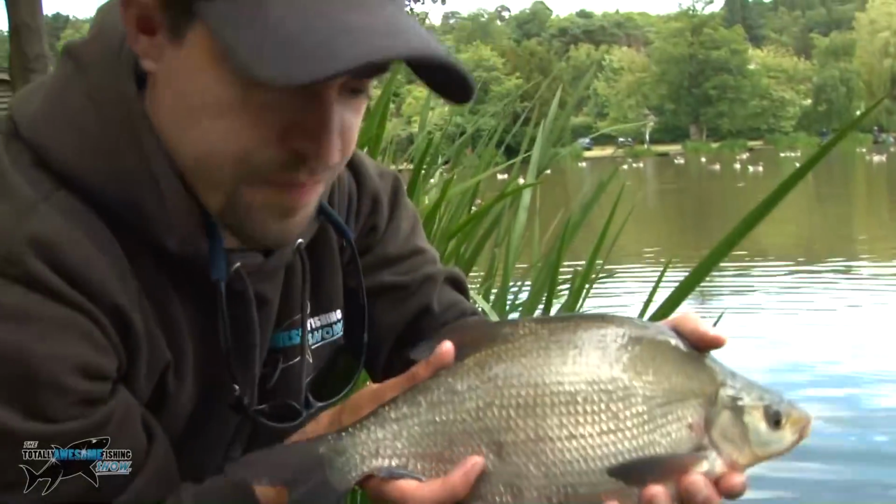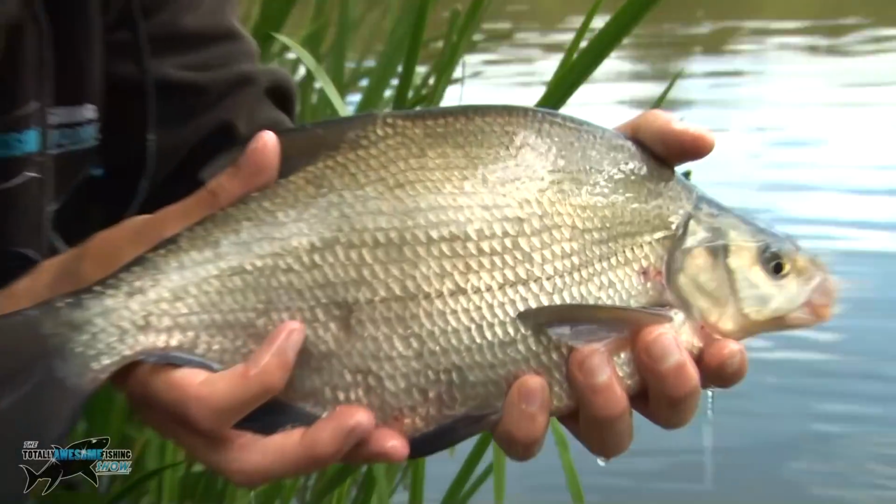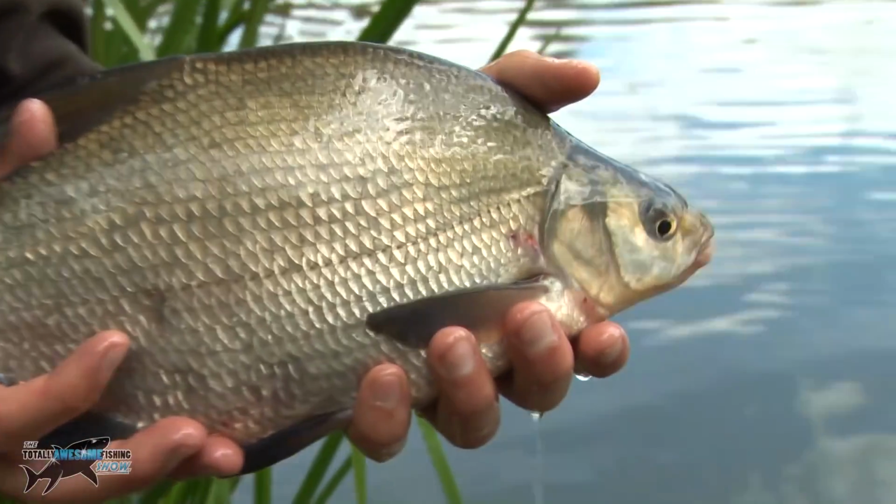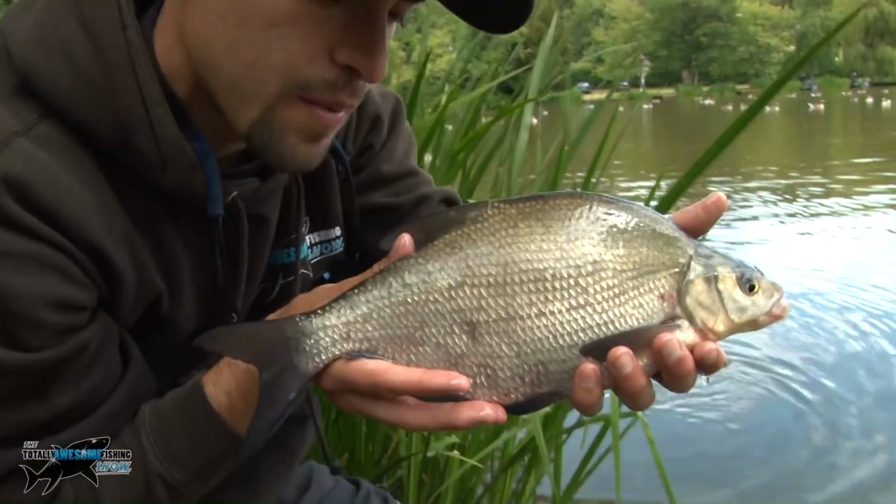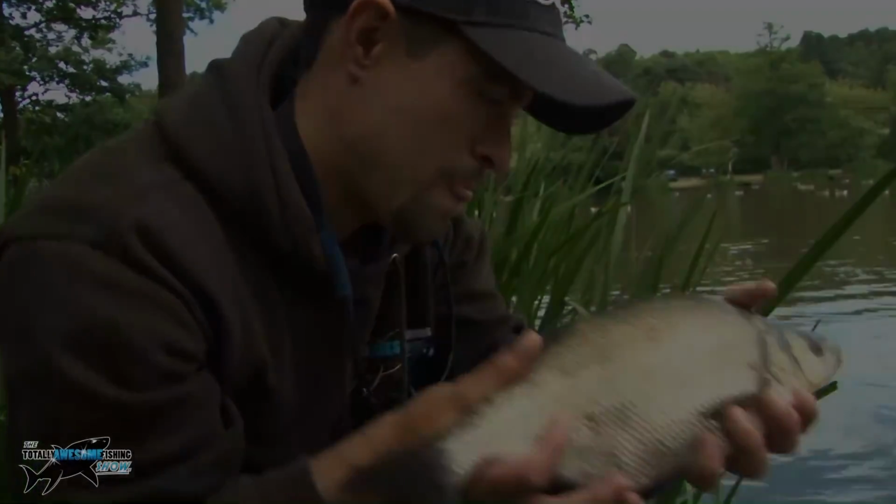There we go. It's not going to set the world alight, but it certainly shows that the fish are on the bite. This was caught on a banded pellet, just a hard pellet, and obviously with a method feeder with some 2mm pellets in there with some ground bait as well, which I'll show you in a bit how I use it and how I set it up. Hopefully more to come. Let's let this one go.